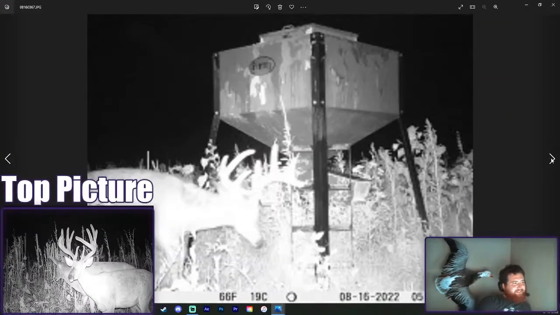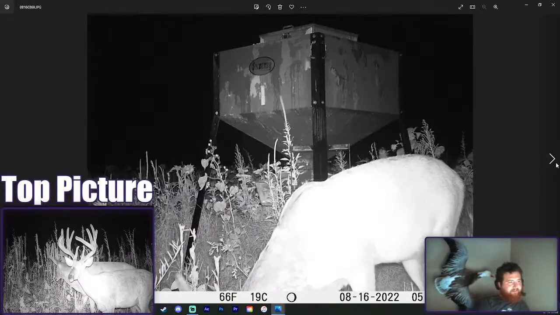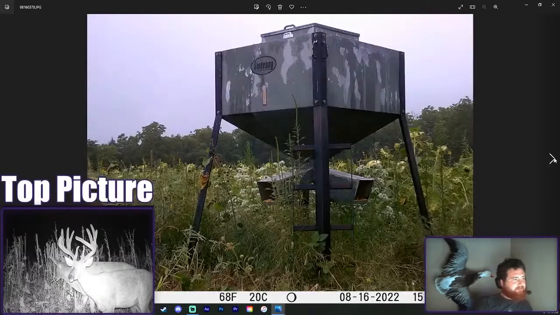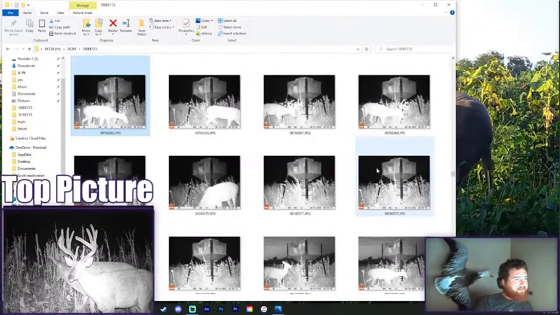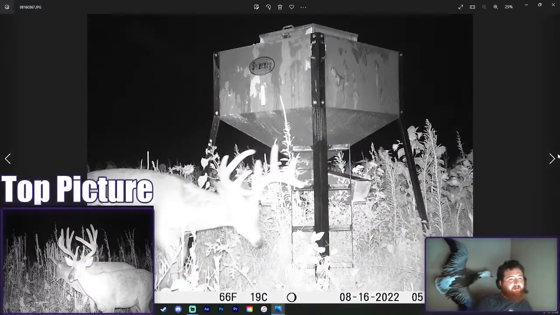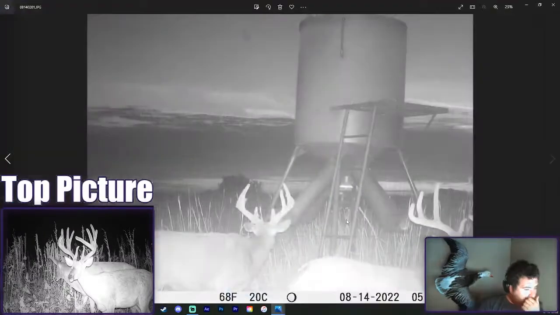Okay, all right. This deer, I don't have a name for this buck. This deer's ancient. Literally, I know exactly what deer this is. I was hoping there would be a better picture, but we've had pictures of this deer for literally, I don't even know how long. This deer's at least 7 years old. What we got here? It's like a good size 8.